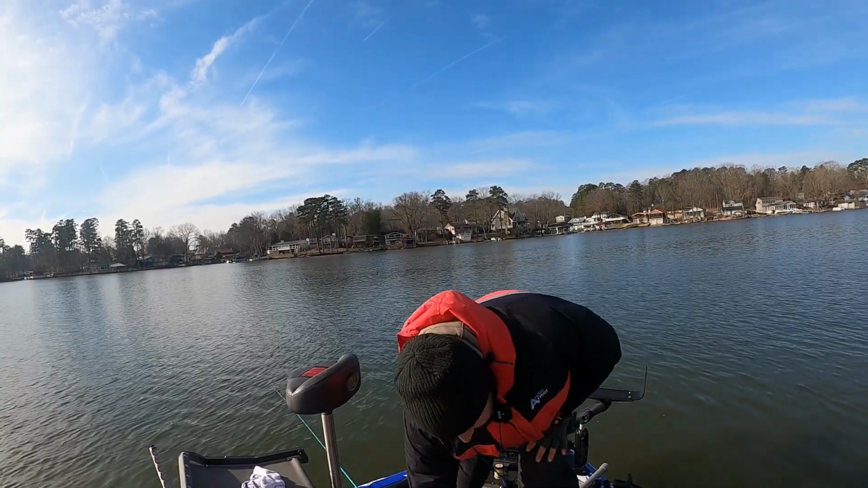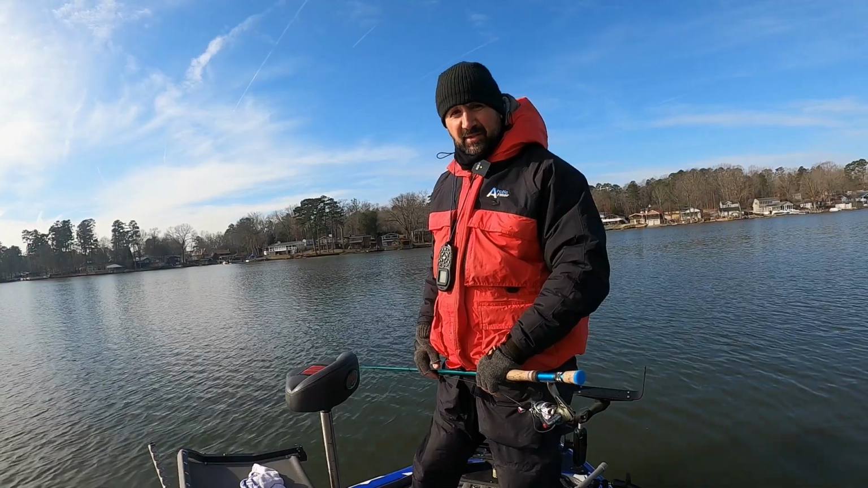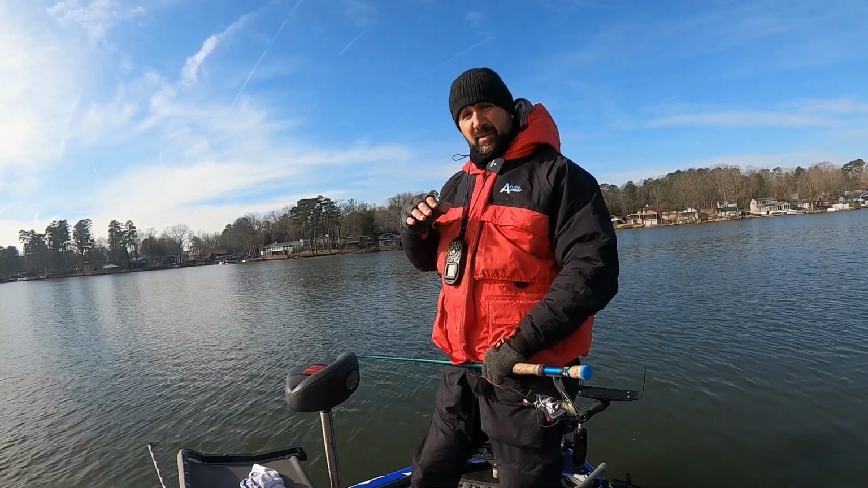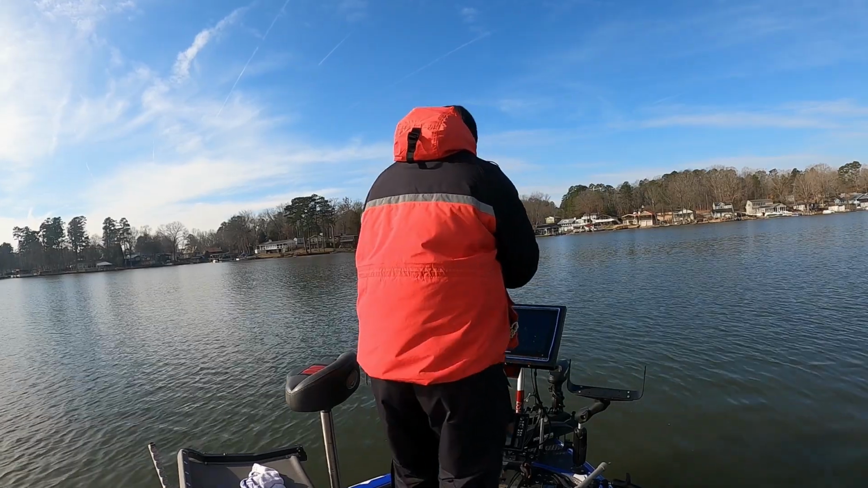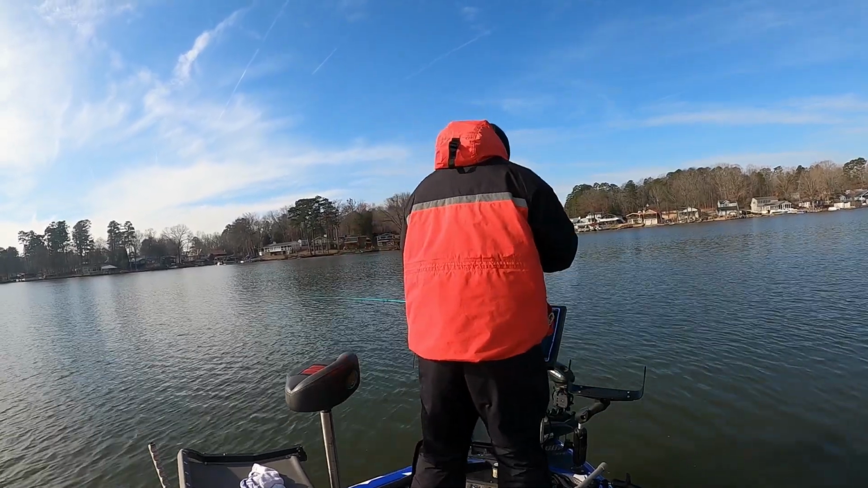Last time we talked about heavy jigs versus light jigs, and I've been really going down to the heavy jigs to get down to these fish. Some fish are high, some fish are low. Really depends on the water clarity where you're at. Let's turn this boat here so we can get on good.